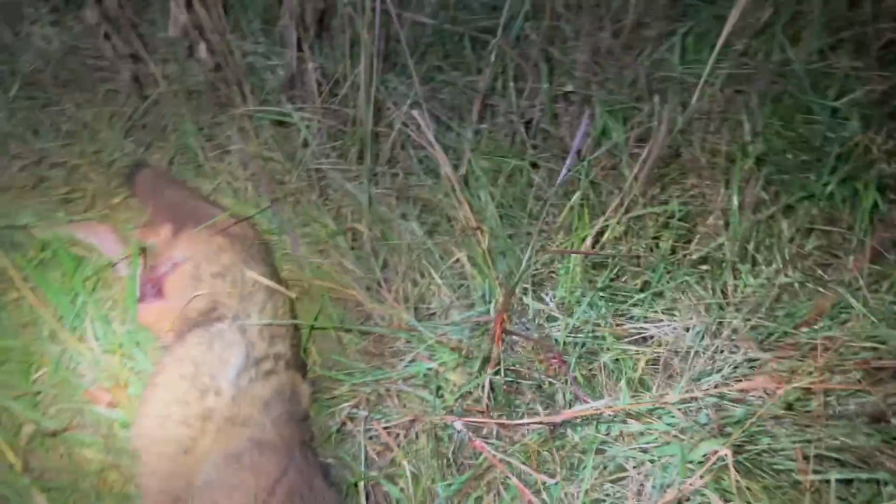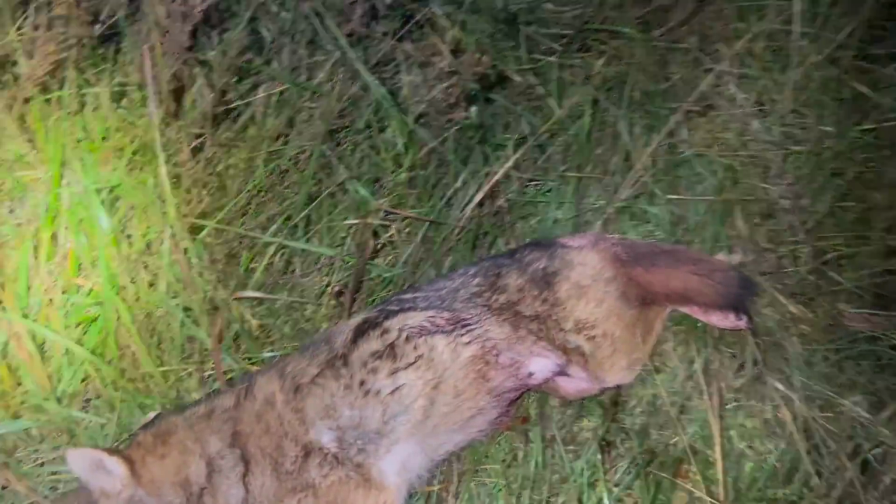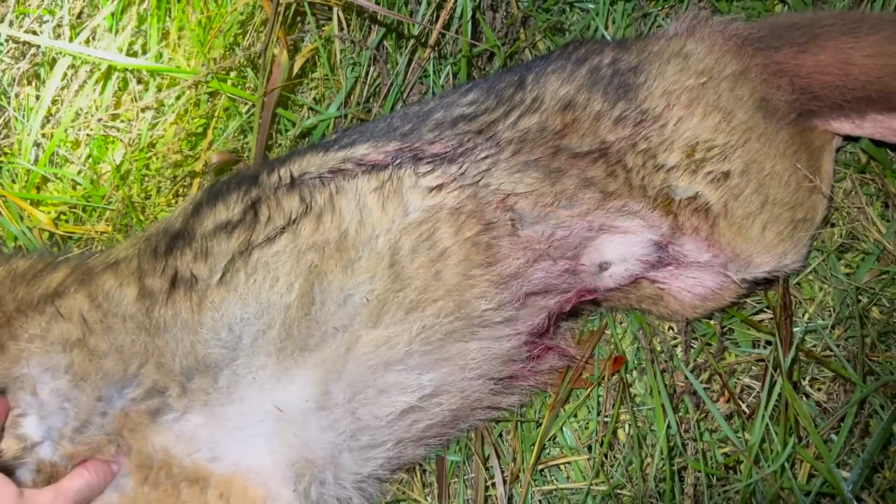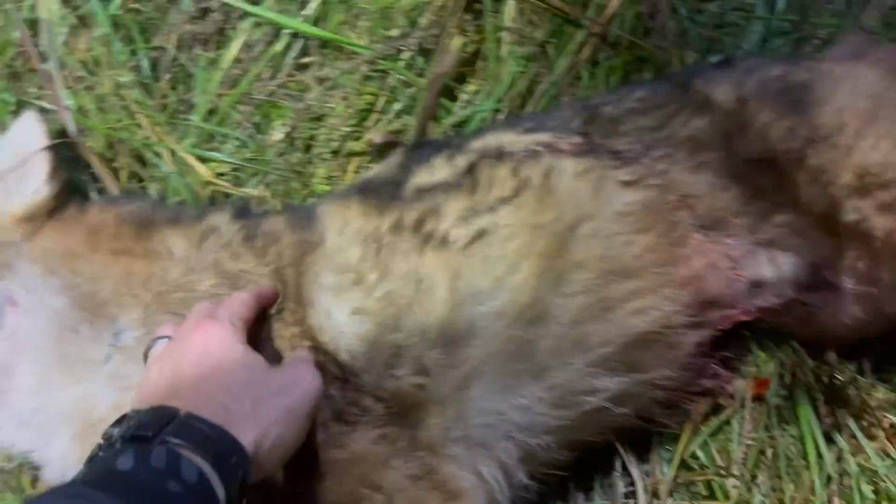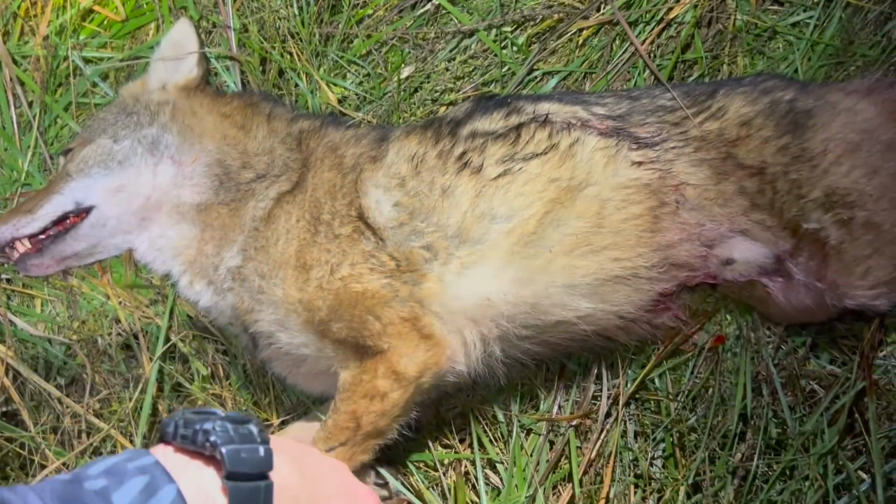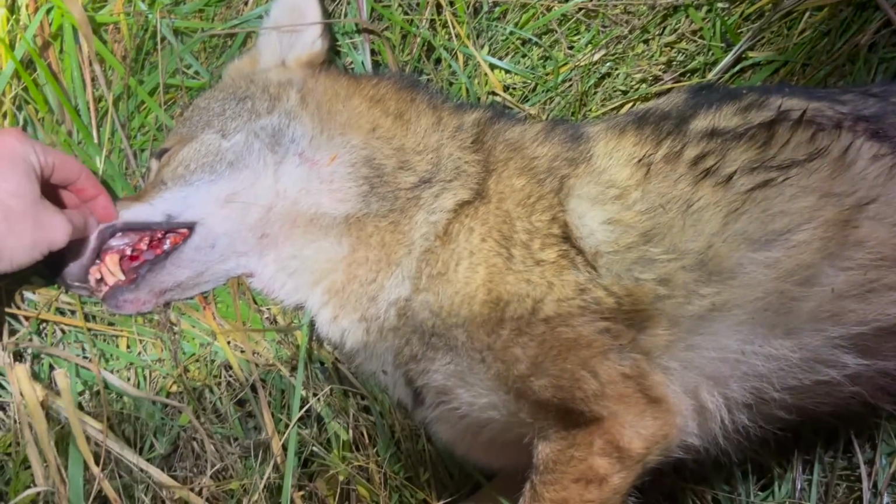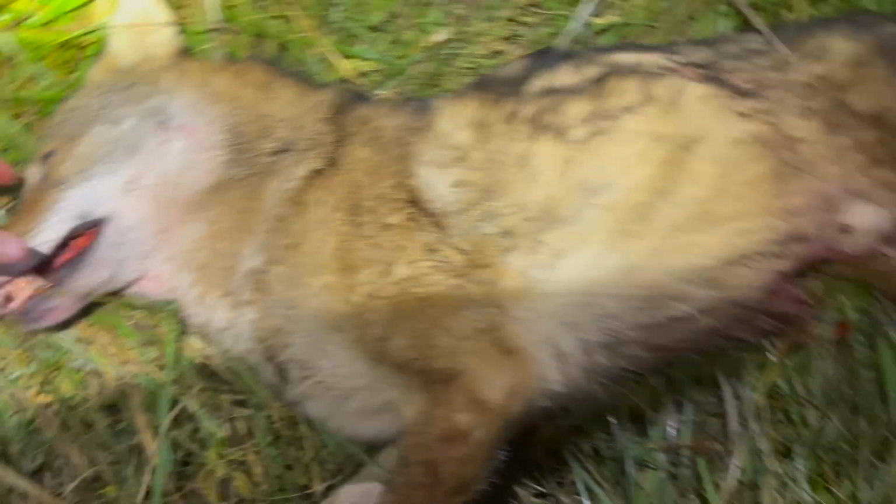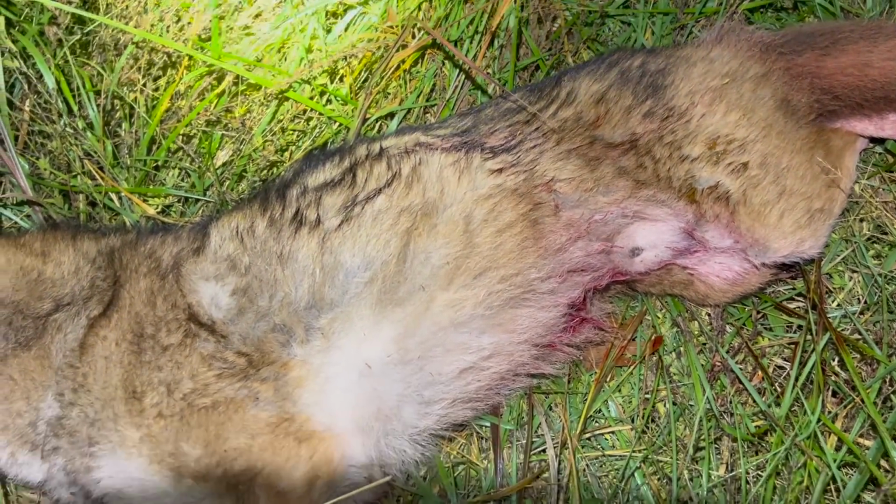Yeah, I think so. Yeah, I thought he was looking at me. Yeah, that dog's dead. Trying to see where I hit him the second time. Yeah. Well, that's what you don't want to do, guys. That's 100% on me, but that's an old dog. But that's a male. It is a male.